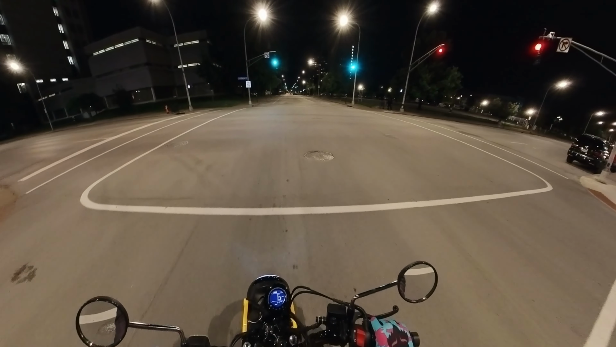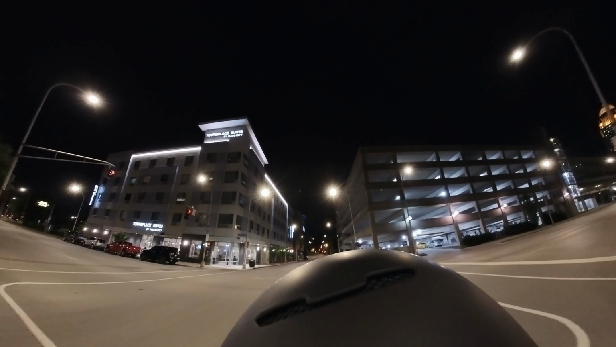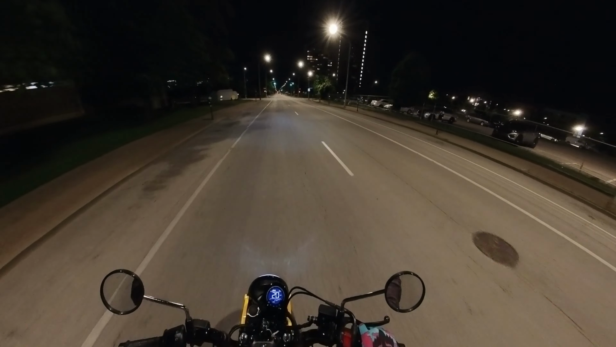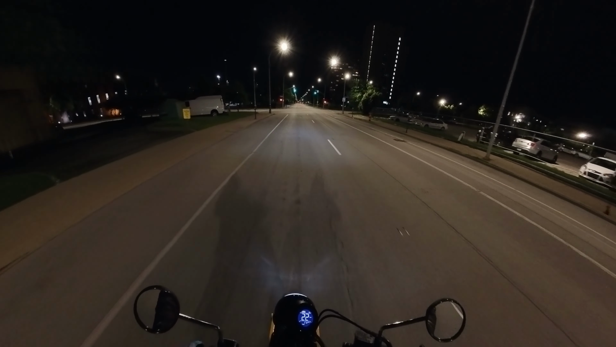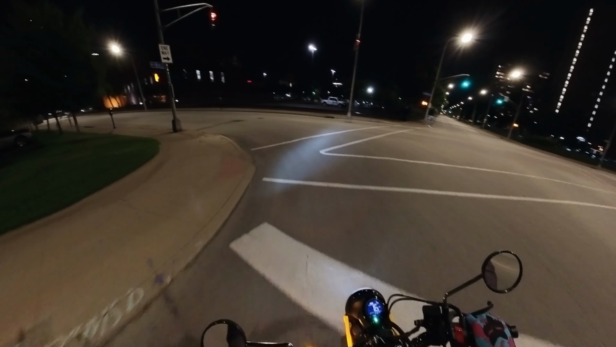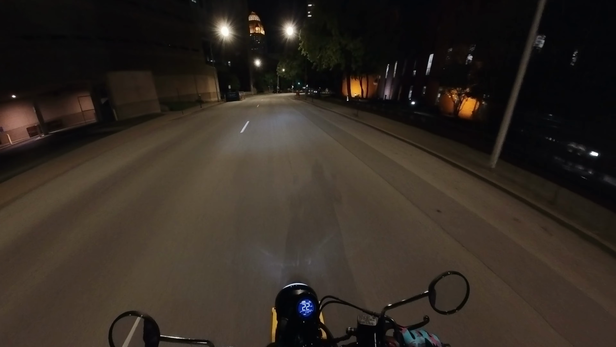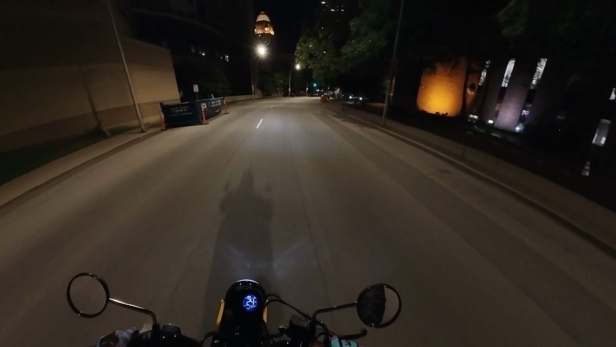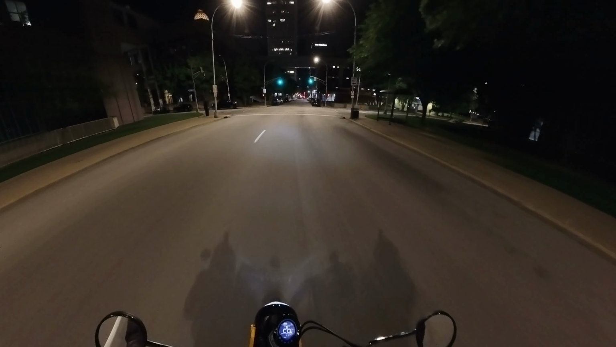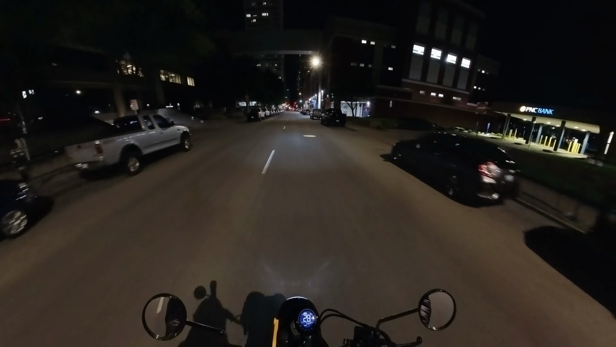So maybe if you have a multi-level parking garage with good security, and there's a motorcycle parking area on the upper levels that aren't accessible by the street, I would maybe use it. But I don't know that I would just park this on the side of the road or in a surface level lot unless I was going to be within eyesight of it, within my line of sight.